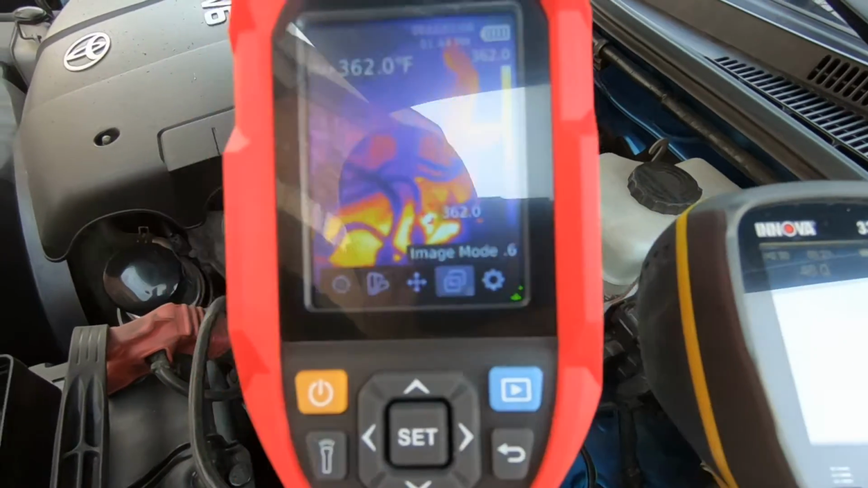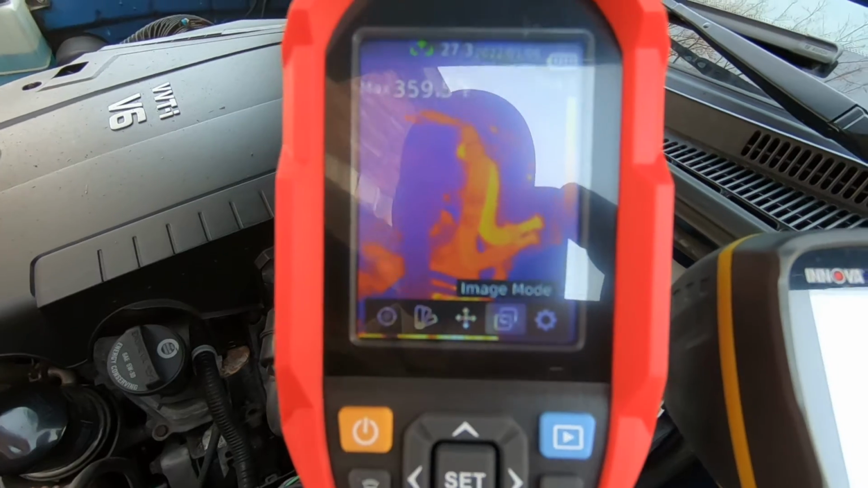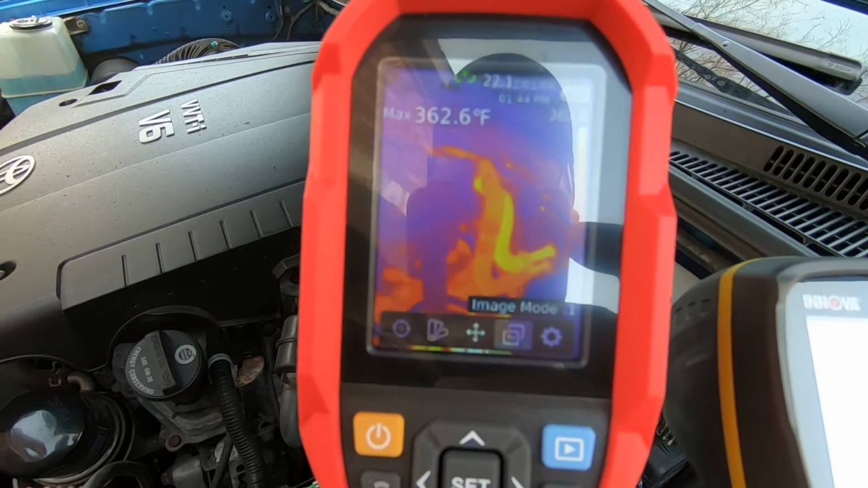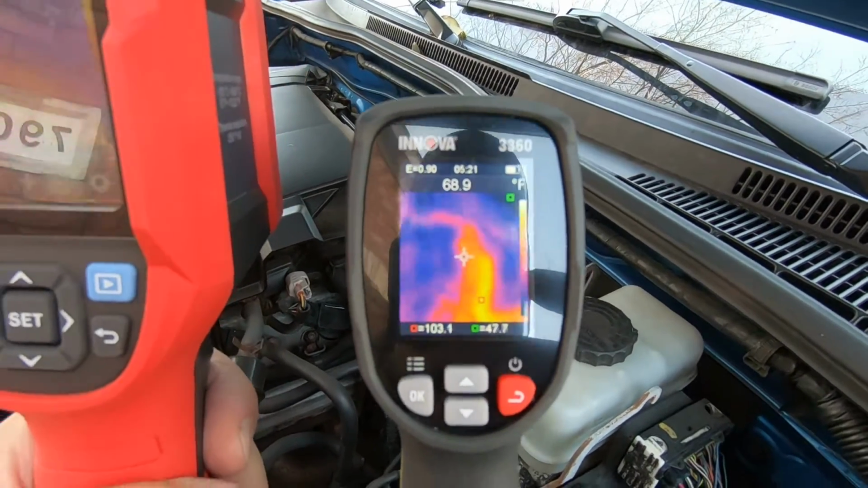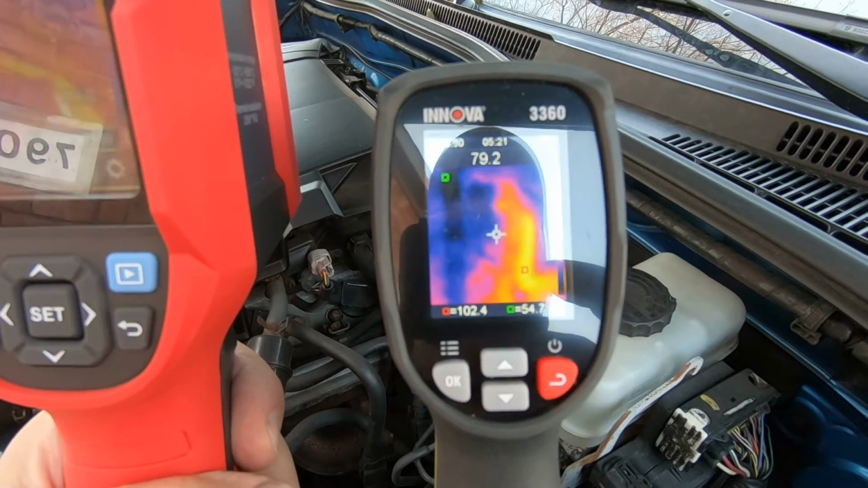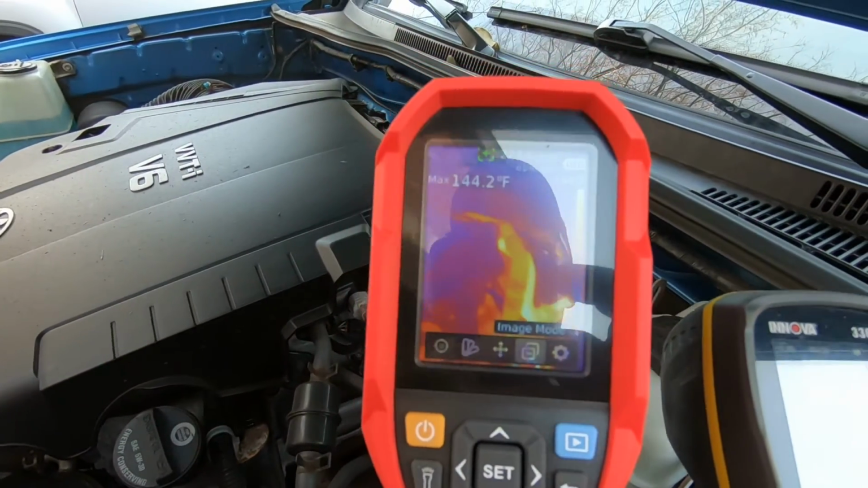Now that would be where you'd want to actually change the gain. You can see the heater hoses are actually nice and warm, coming in nice and clear on the UNI-T. And even though you can see them, they're not quite as crisp and sharp as they are here on the UNI-T.